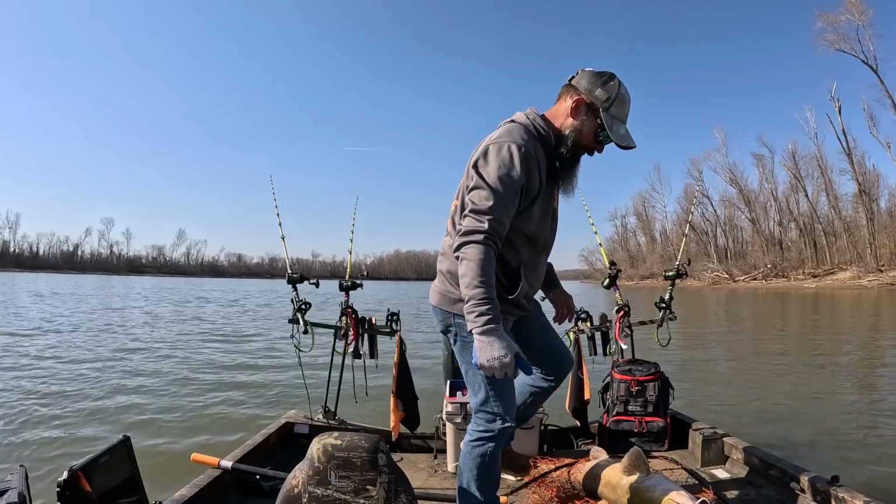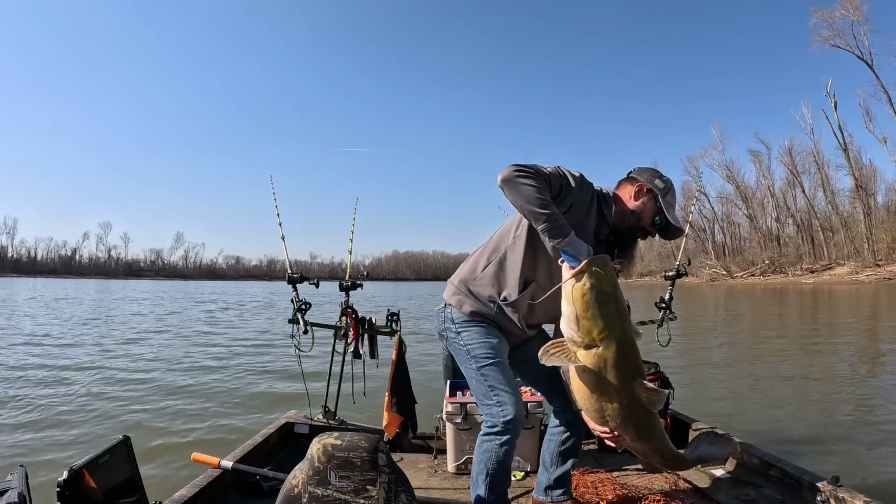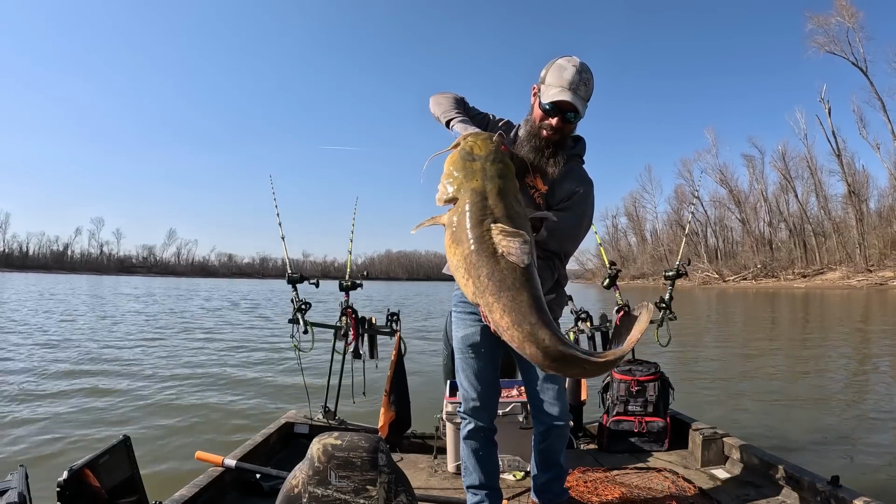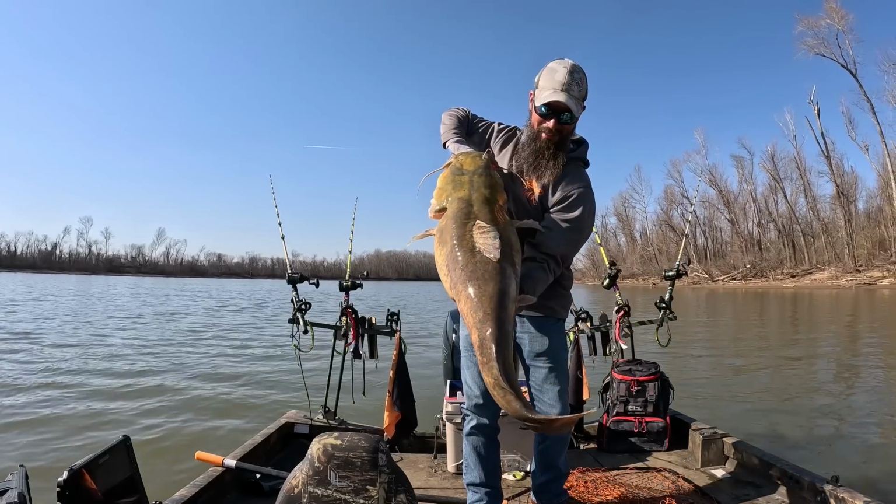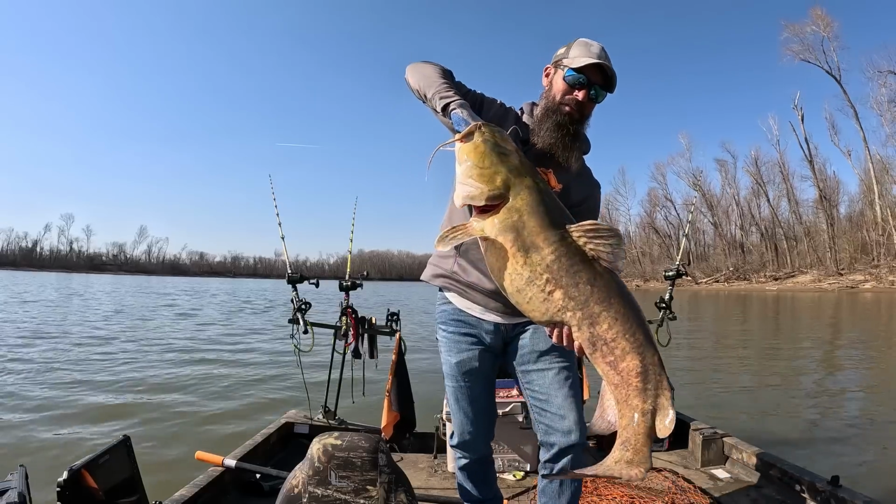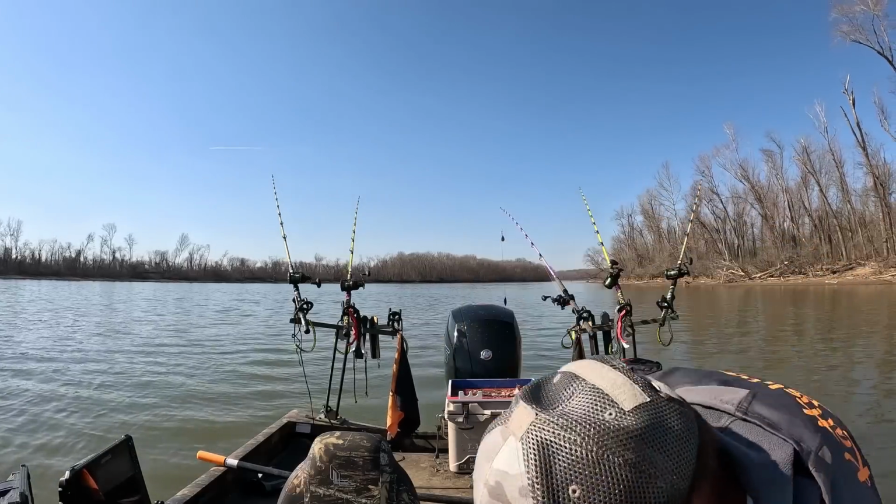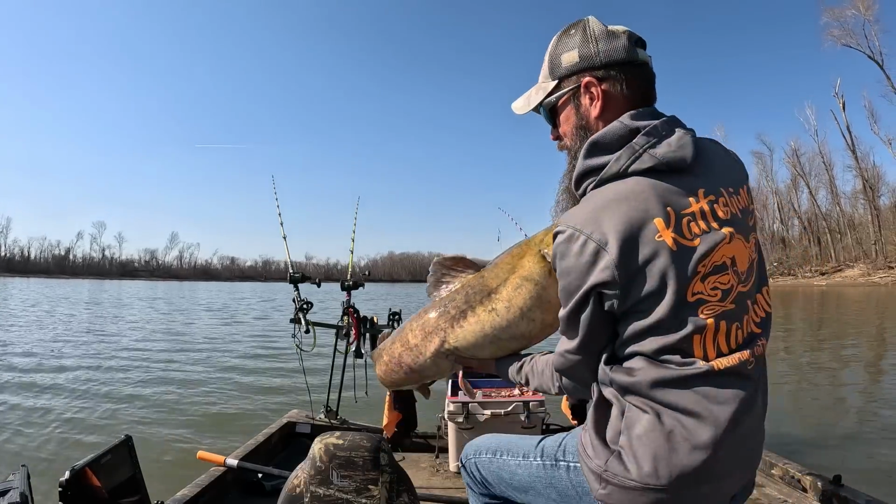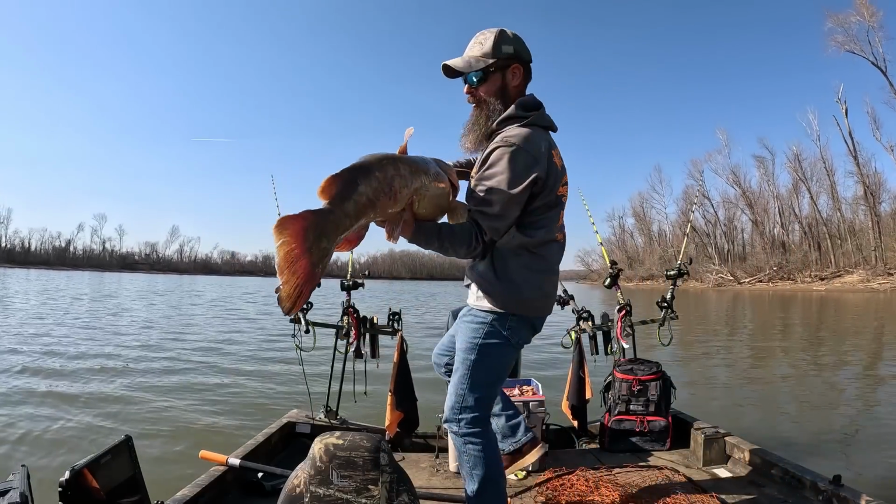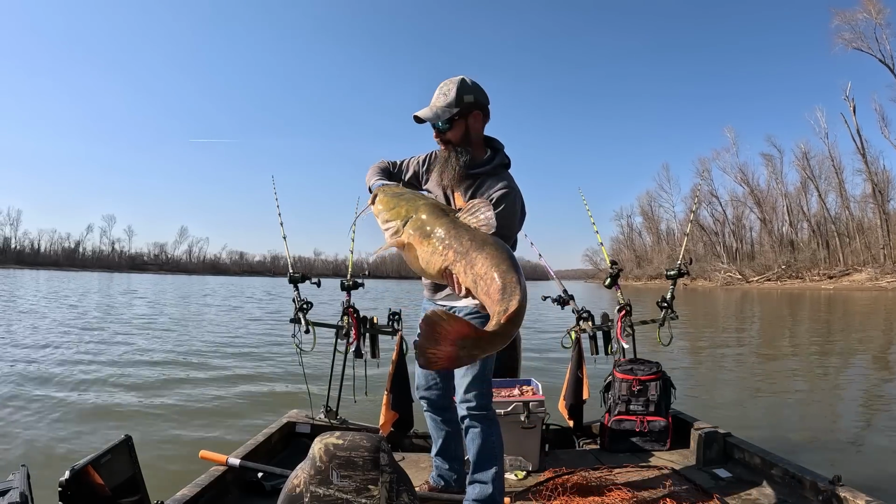But look at this dude, y'all. Heck yeah, look at this. That is a nice flathead. Heck yeah, I gotta get a picture of this dude. All right, got my picture. Yeah, this fish is 40. He's every bit 40. Look at that dude. Look at the tail on that thing.